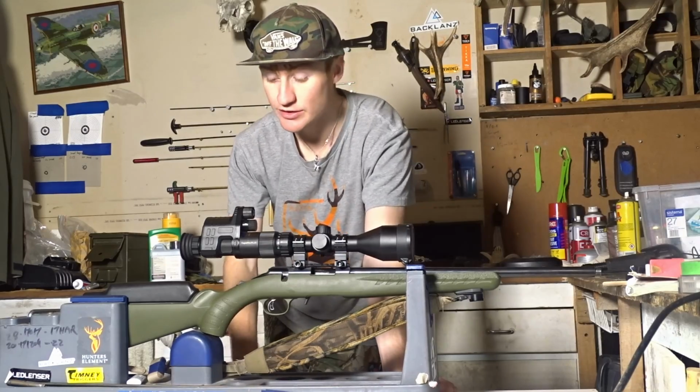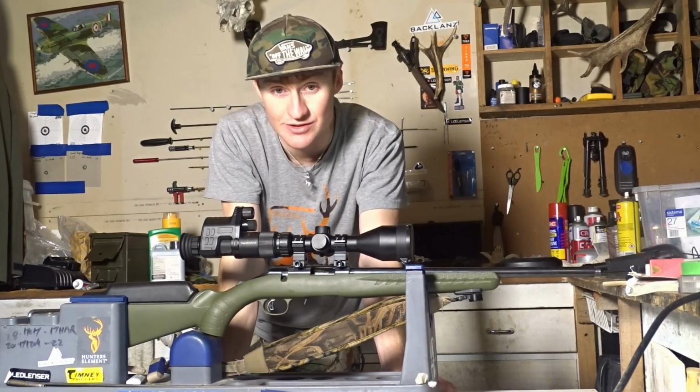It's wicked, and you don't even have to use it for night vision if you want. I might take it out and shoot something in the daytime with it.